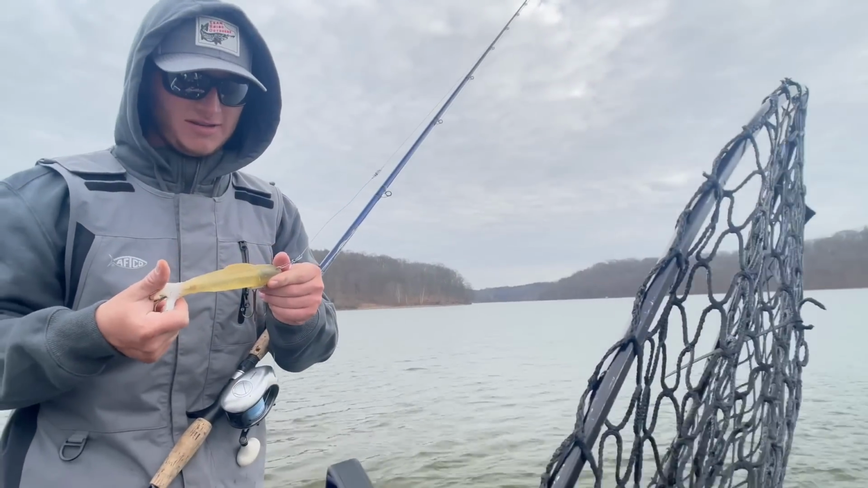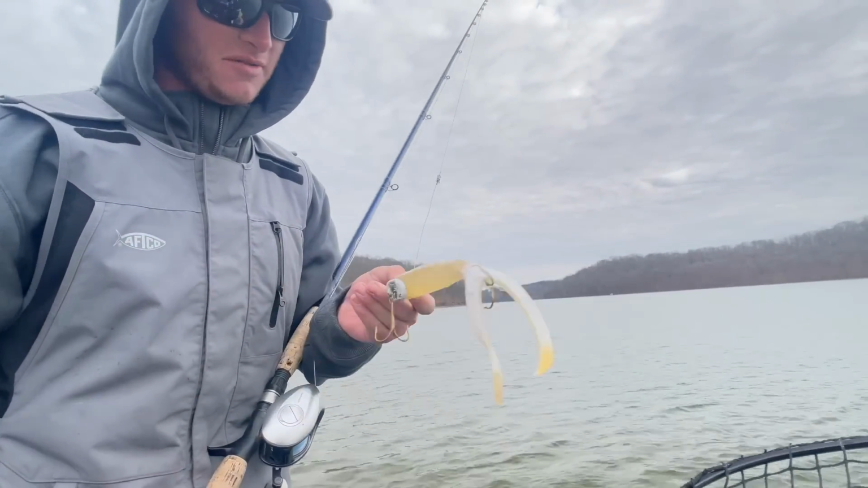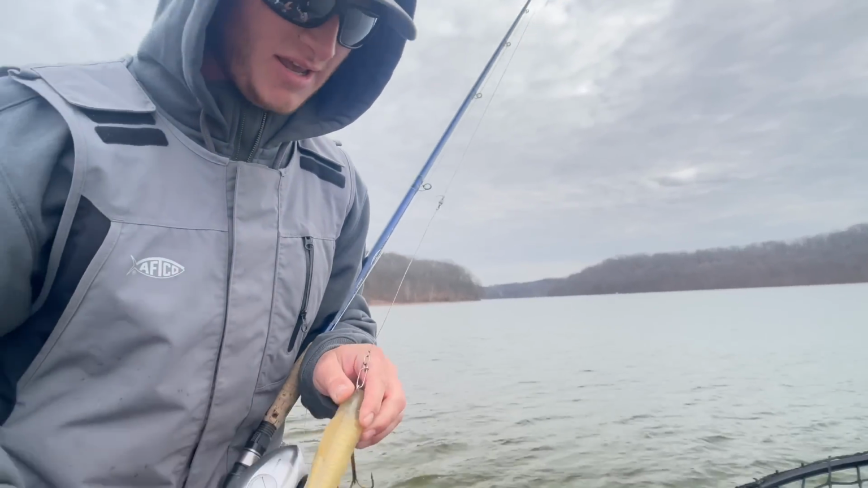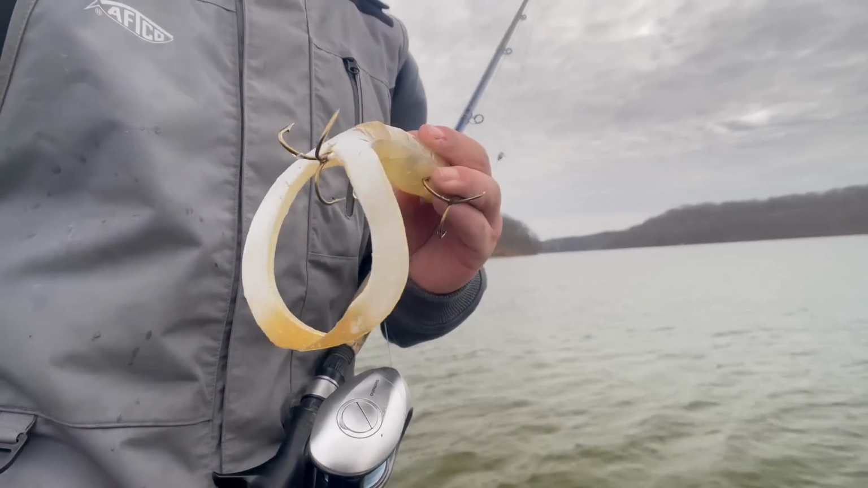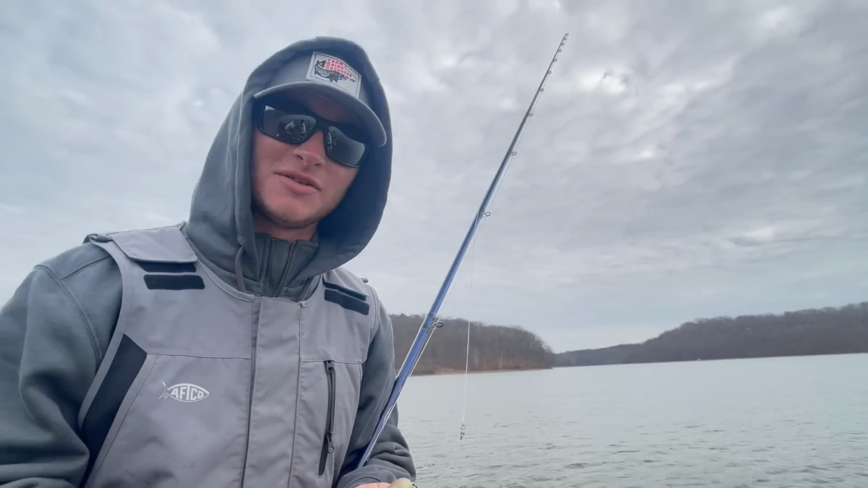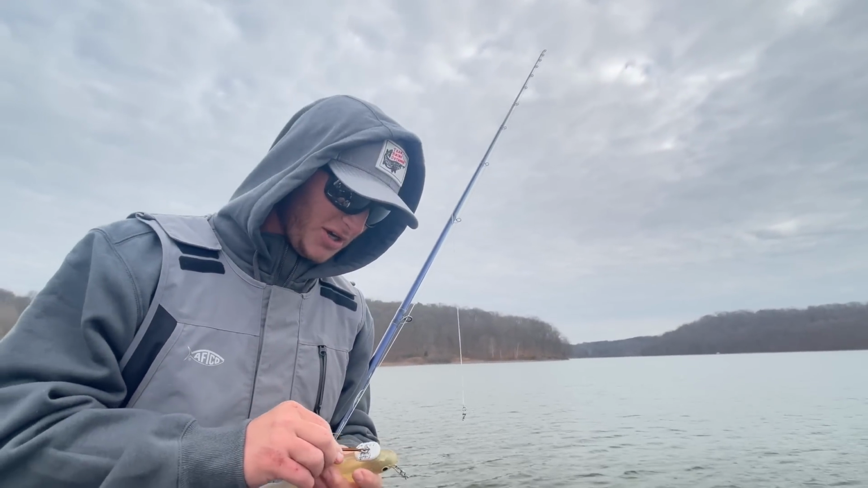Team Rhino gold member, Little Joe, chaos weight on it. This one's seen some better days, but that's a really nice fish. Bent my hook out. Well, let's get back after it and get another one. They're biting, for sure.